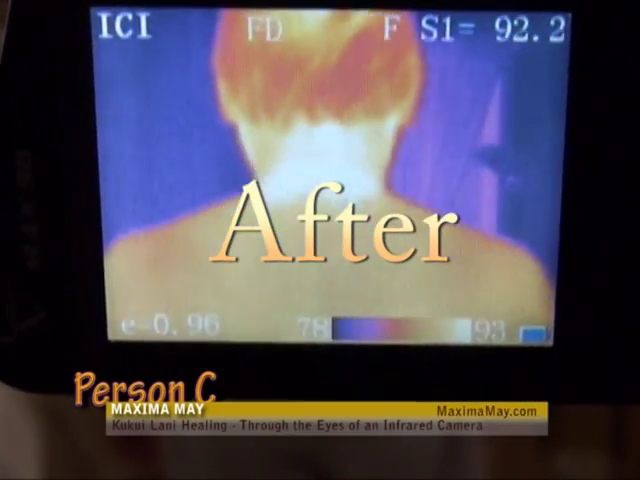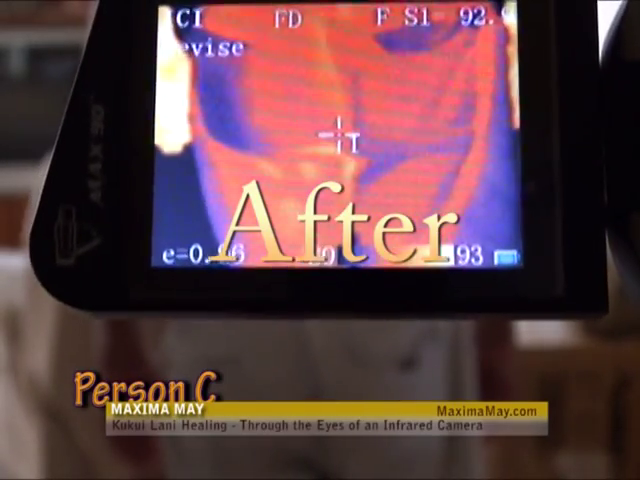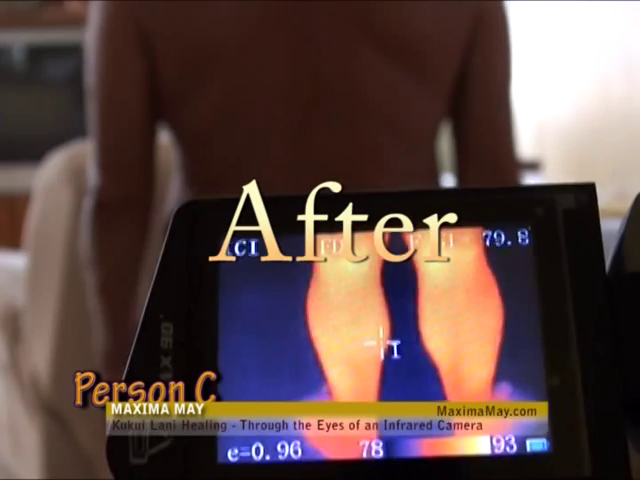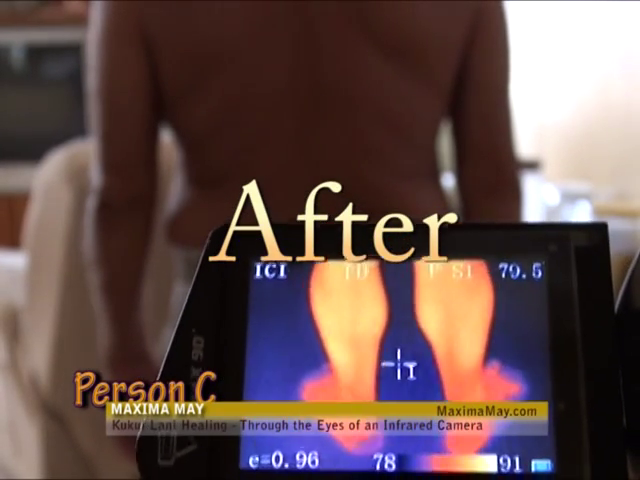As I provided the healing, you will see that the after provided a more balanced effect healing as well.